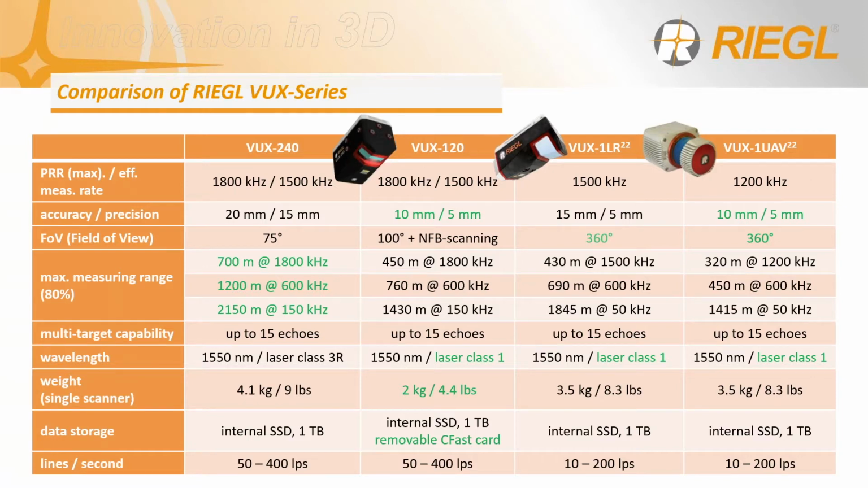So how does this improvement in the VUX-1 series compare to RIEGL's previously established VUX-1 series line? Now, although the laser pulse repetition rate is the same as the larger VUX-240 model, the VUX-120 has a tighter accuracy of 10 millimeters and precision of 5 millimeters.